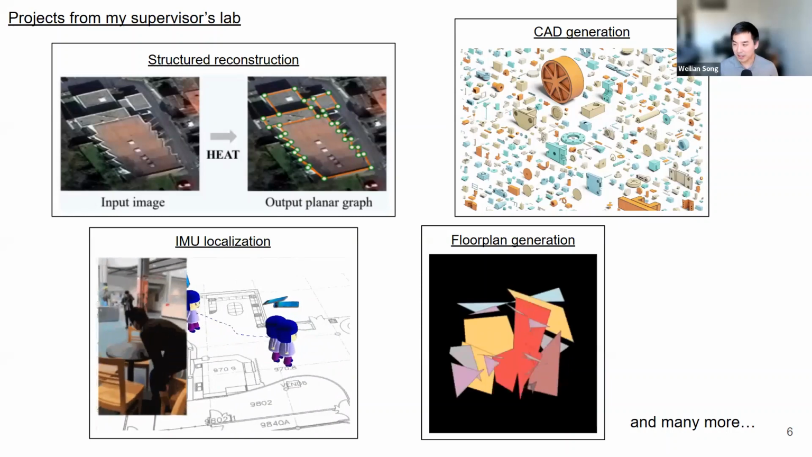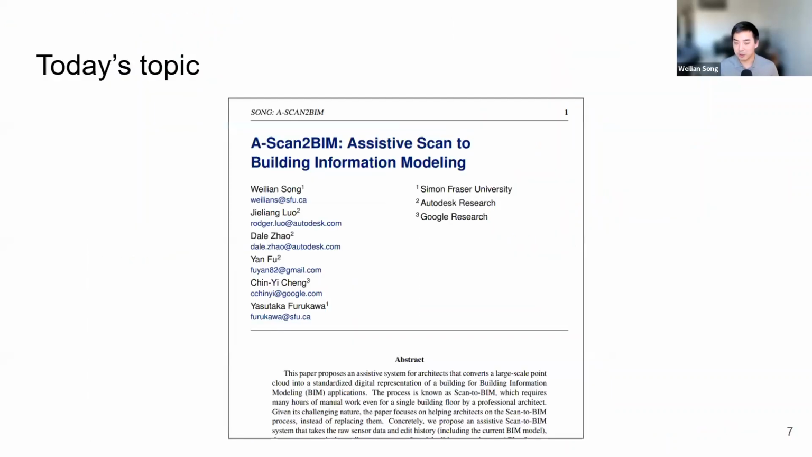Today, I have the pleasure of presenting our latest work in assistive scan-to-BIM modeling. Just one quick correction: it is actually submitted to BMVC 2023, the British Machine Vision Conference. So yeah, we're happy that it's accepted and we can publicly say that it's submitted somewhere.